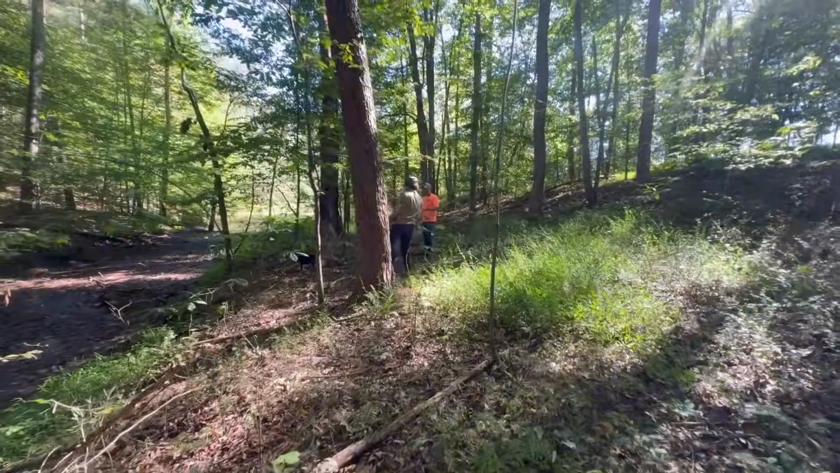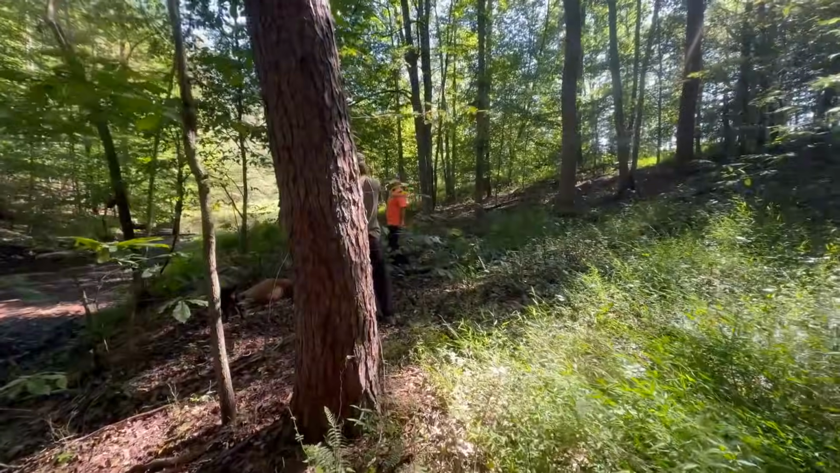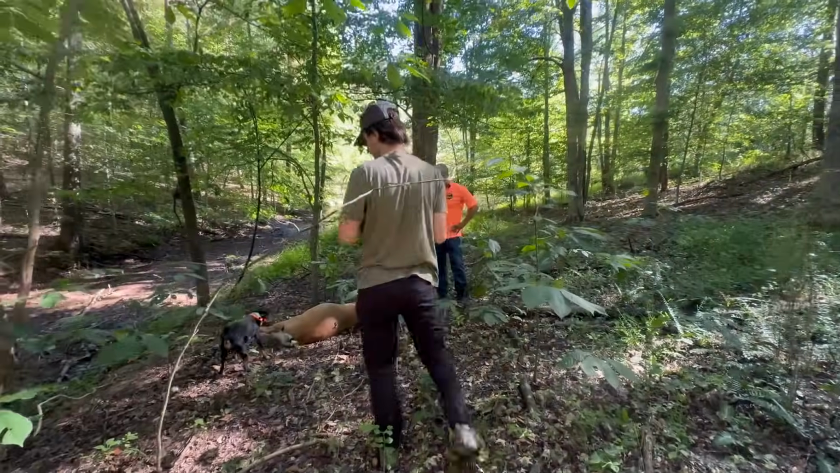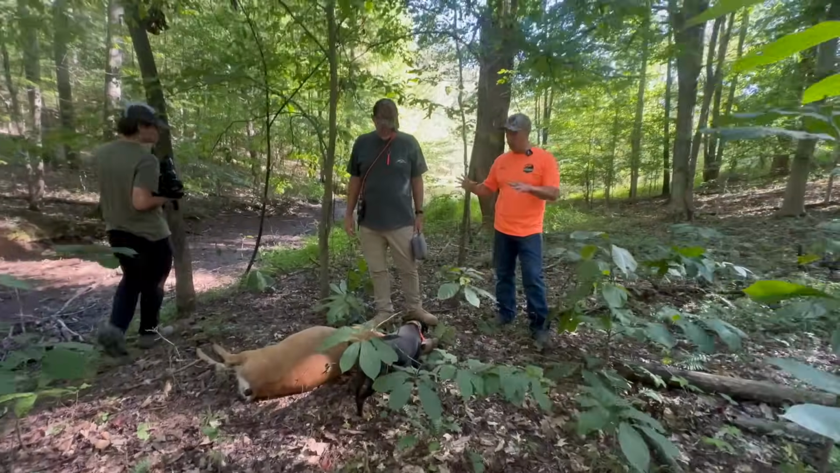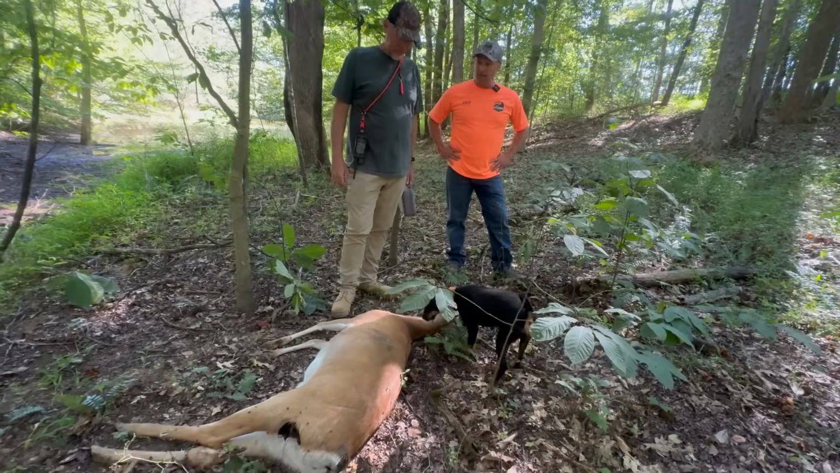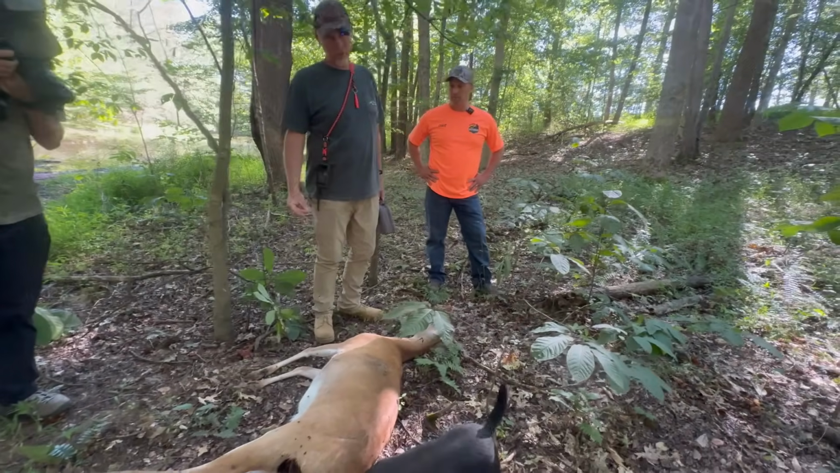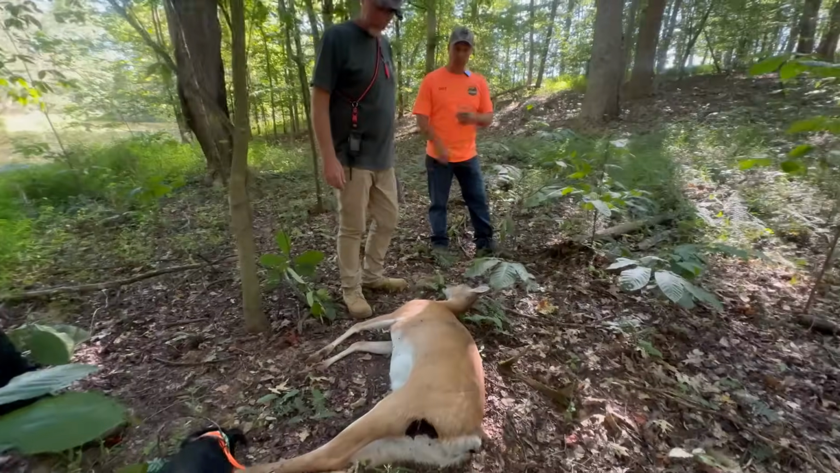And again, you see here, she's almost completely untouched. Yeah. Probably a 4.5-year-old doe, maybe 5.5. Just looking at her, again, good body size doe. Yeah. Not a young, immature one. And I never checked to see if she's nursing. It looks like she probably was. But again, pretty good sized body doe.